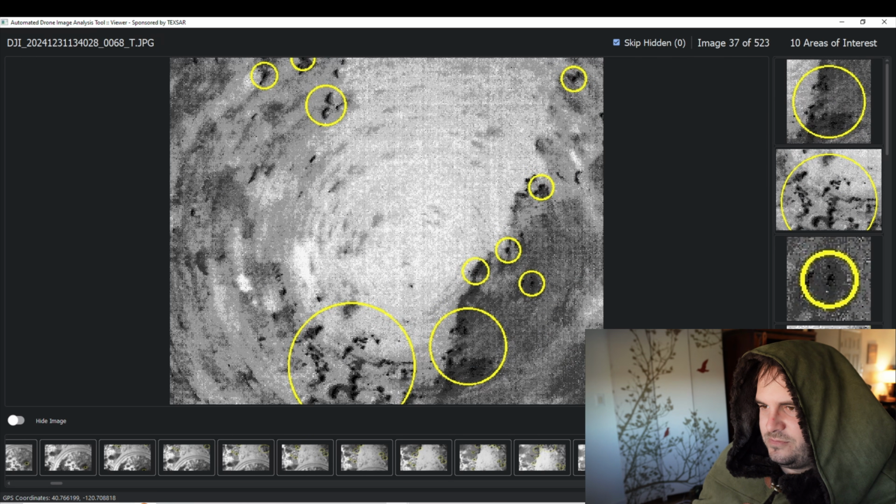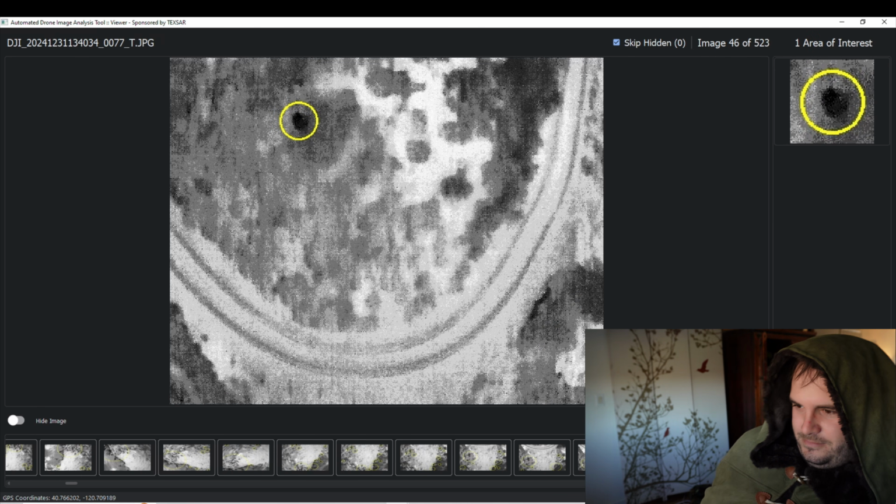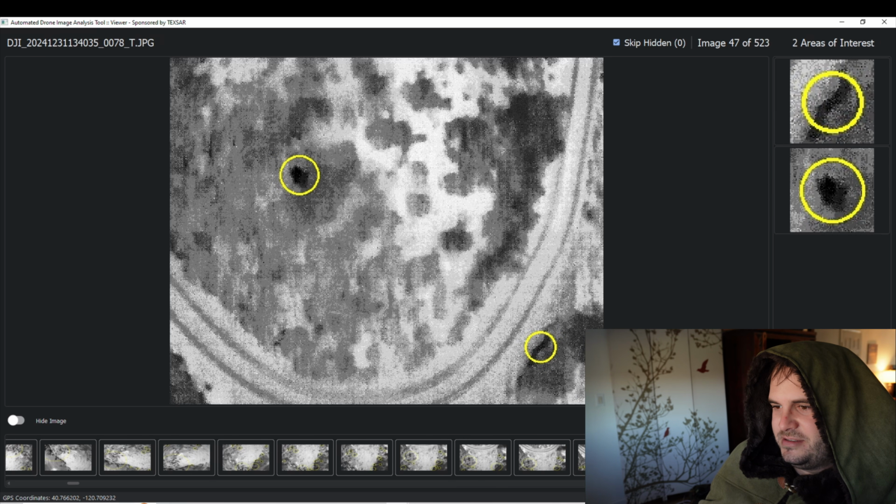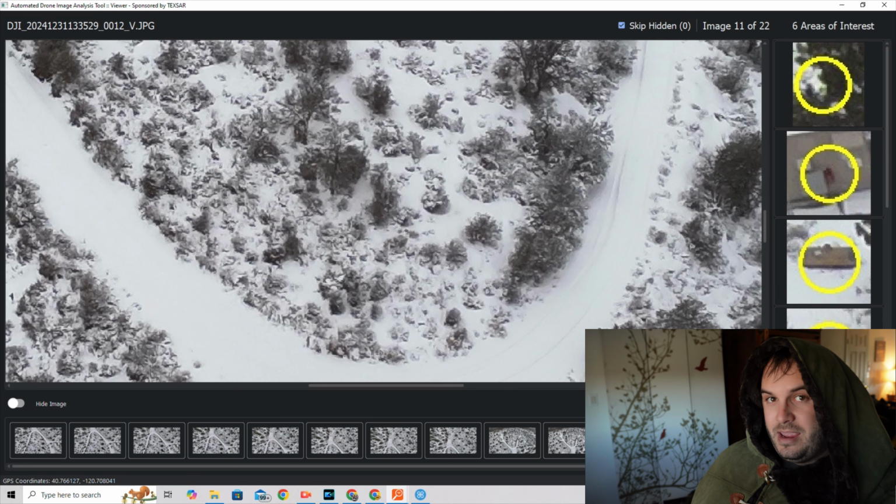And even when it swirls, when it spins, that has to be us right there, but the fact that it shows us in the same image as that is interesting. I would say with this, the Knightweave Cloak has beaten the Automated Drone Image Analysis tool. Not a knock on ADIAT at all. Good job, Knightweave. 1 point to you.